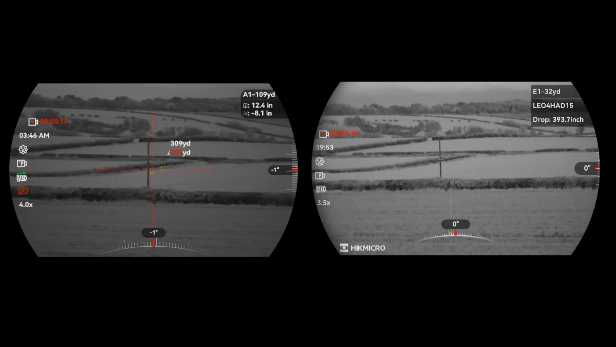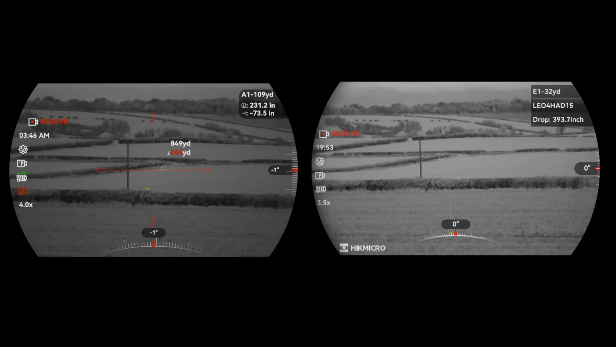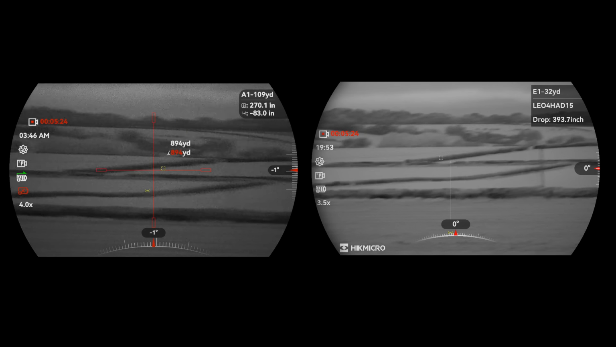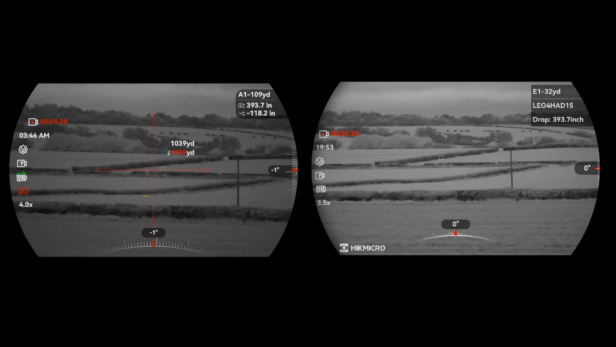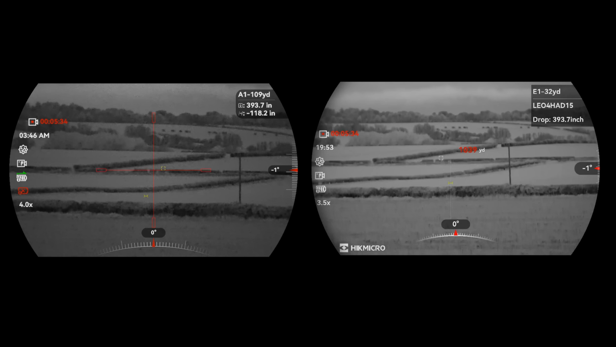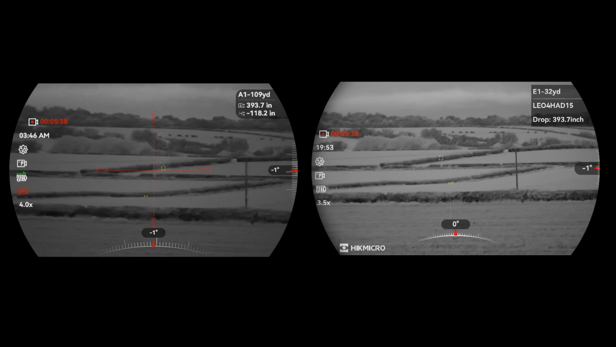Ooh, it's just picking up that pole. 800. That's over 1,000 yards. So let's try the 1,039. So that one's picking up that just over 1,000 yards.